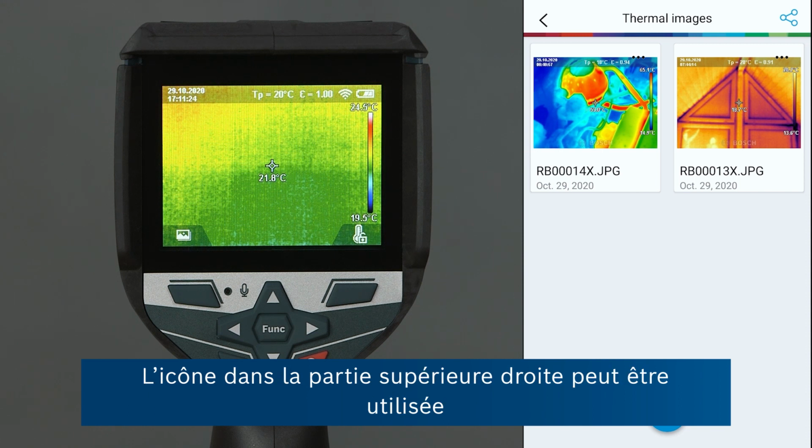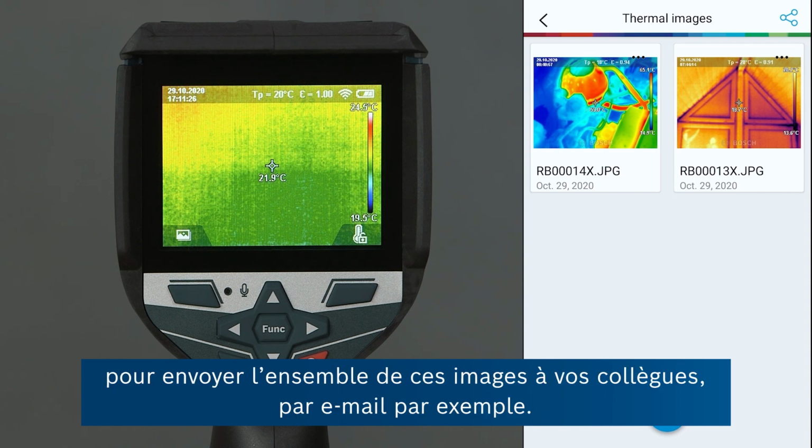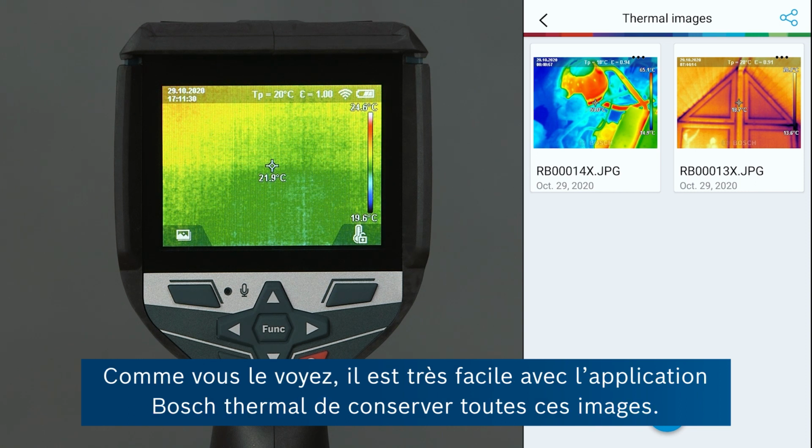And the icon at the top right can be used to send all of these images to your colleague, for example, via email. So you see it gets really easy to maintain all of your images using the Bosch Thermal app.